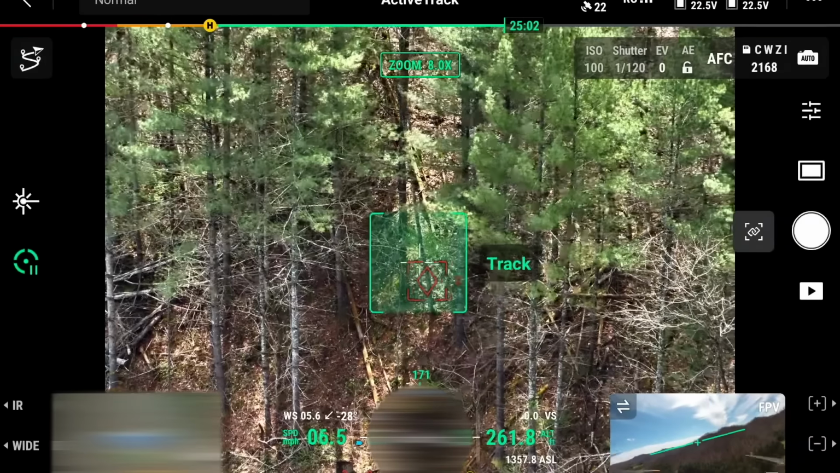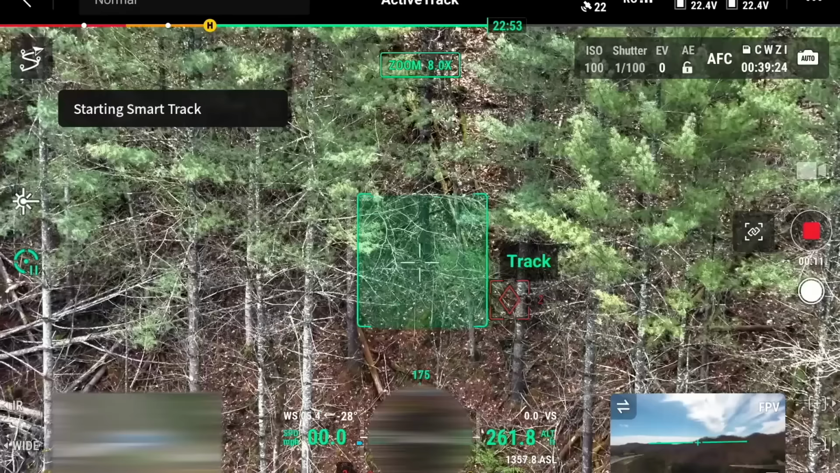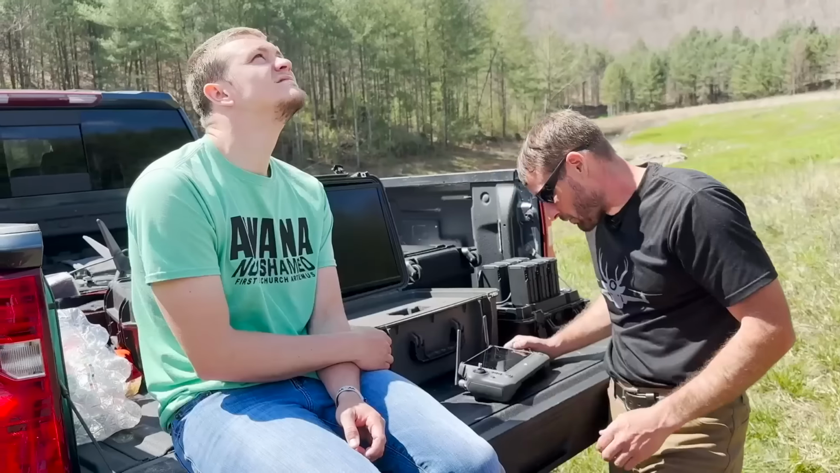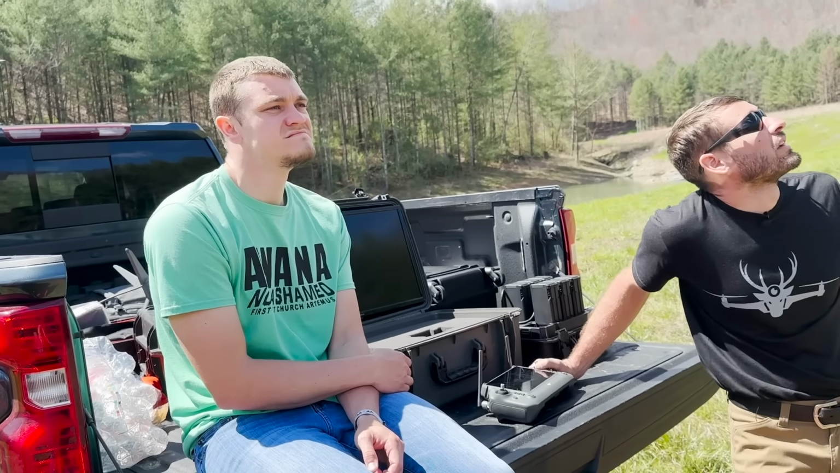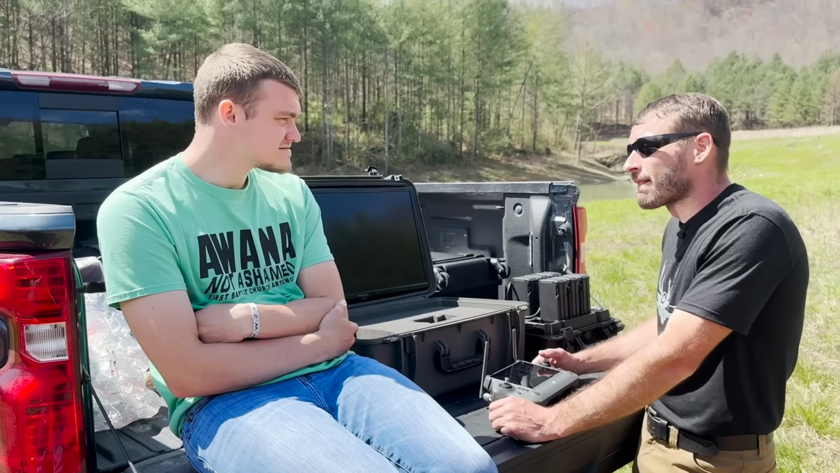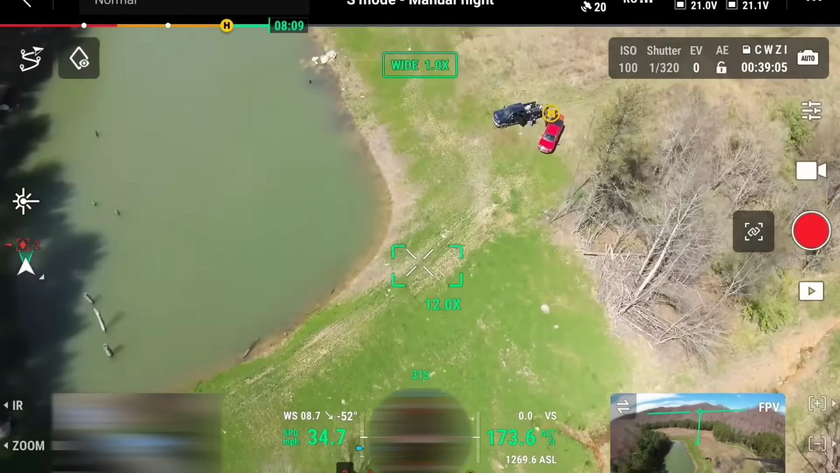So whenever that's on track mode, you can move the drone and the camera sticks on that? Yes. And when you lock onto something like that, it's going to give you smooth footage. When you start pushing this forward, that drone's gonna go 30 miles an hour. Could you almost use those modes as gears? Yeah, like this is sport. And then I'm gonna switch to normal.